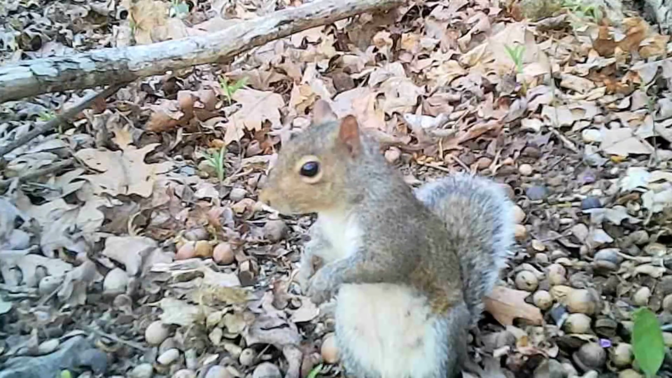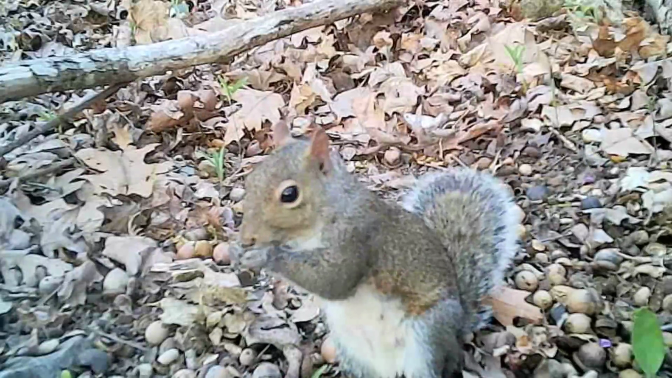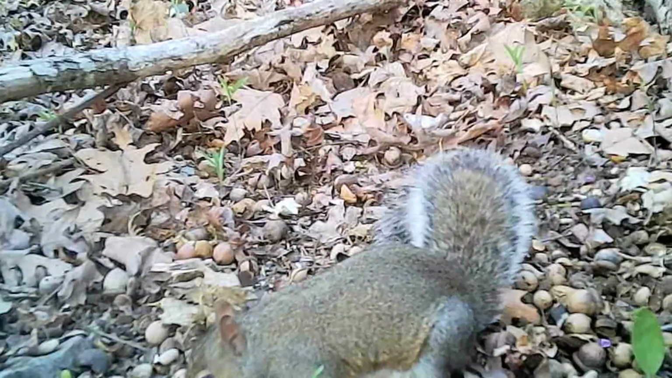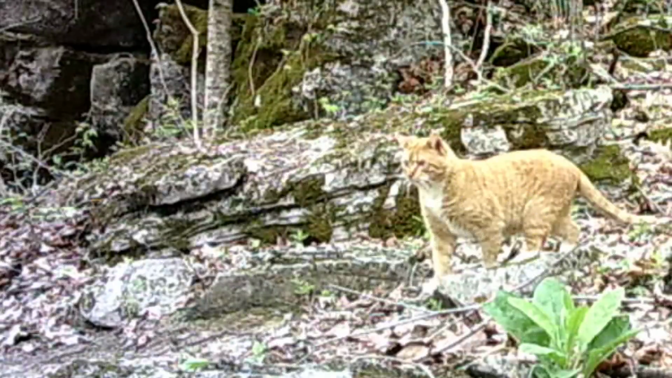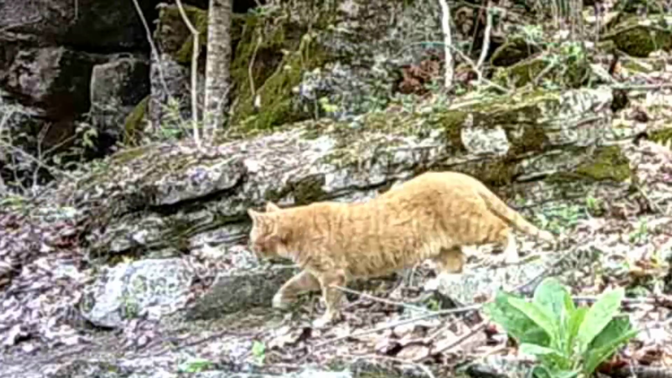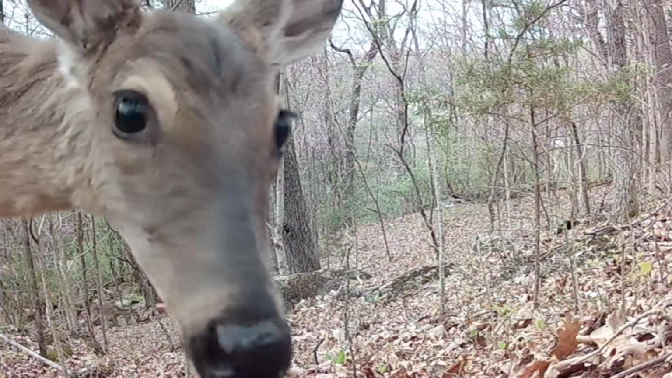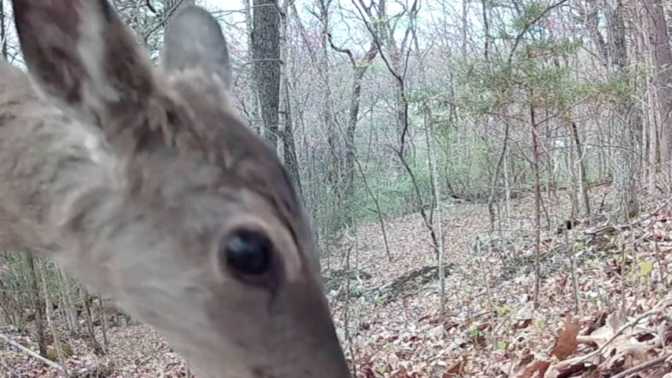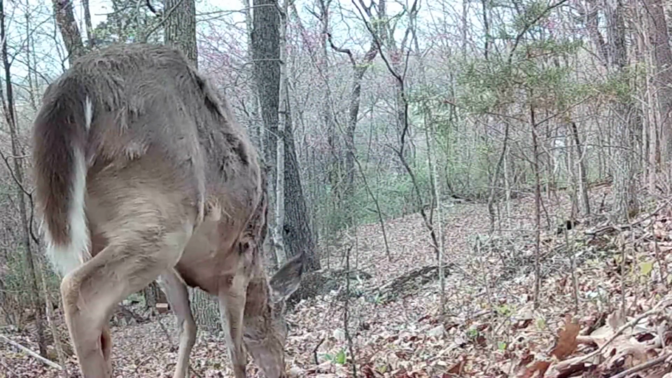Ain't they precious? And they have a good time. And there's old Yaller coming down the ridge. I ain't seen him in a couple of weeks, but he's still around, getting old. And the deer, you just like to see them anywhere. They like to get right in front of the camera sometime and just figure out what is that.